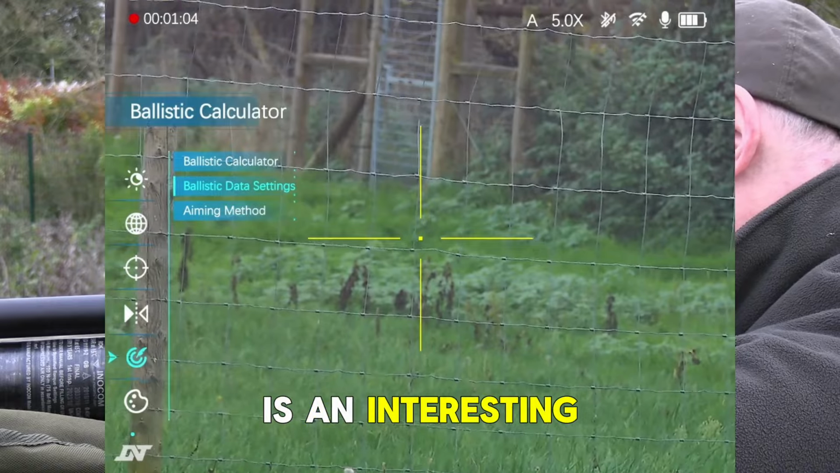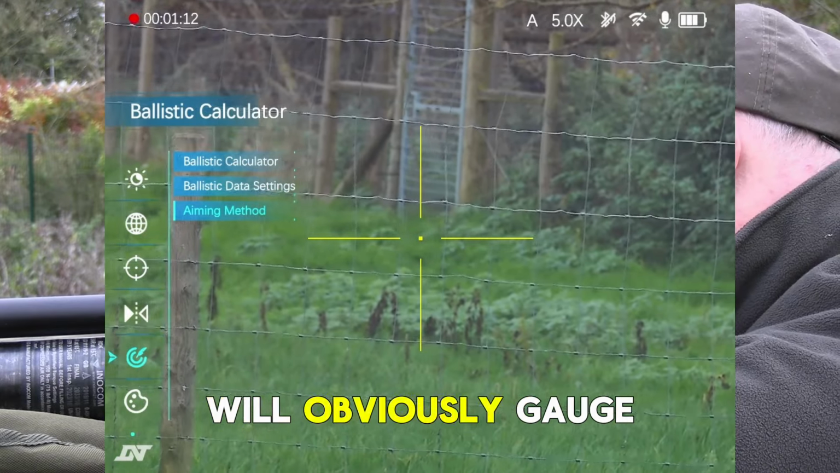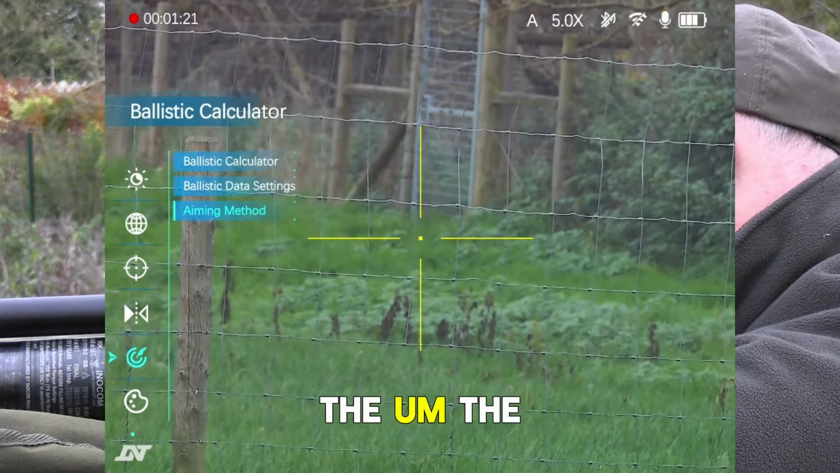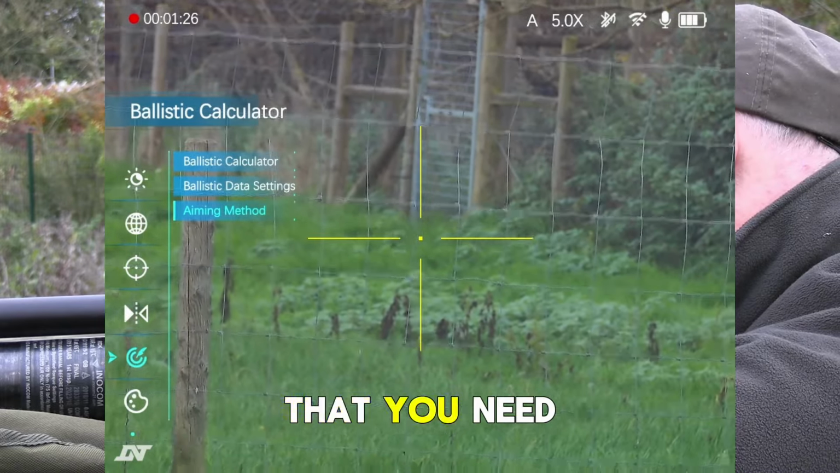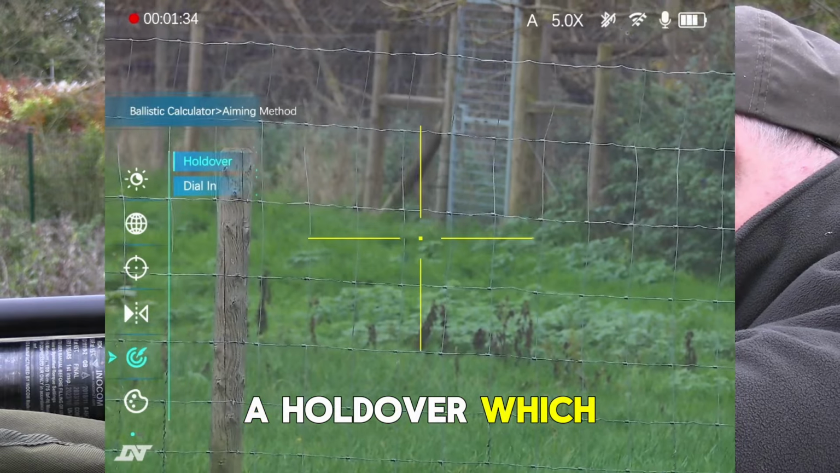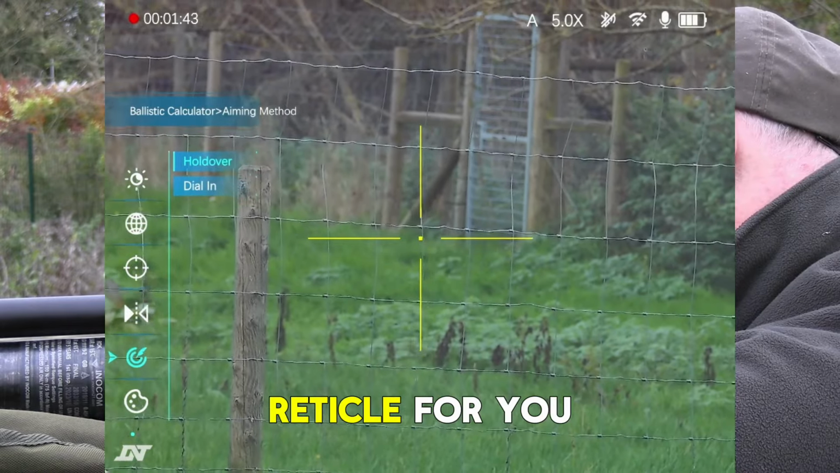Now aiming method is an interesting one. So you can choose when you use the rangefinder, it will gauge how far you are from your target, and then when you press it a second time it will adjust the reticle to compensate for whatever holdover or hold under that you need. Now you can either have that by holdover, which will bring up a secondary aim point on your reticle, or by dialing in, which will actually move the actual reticle for you.